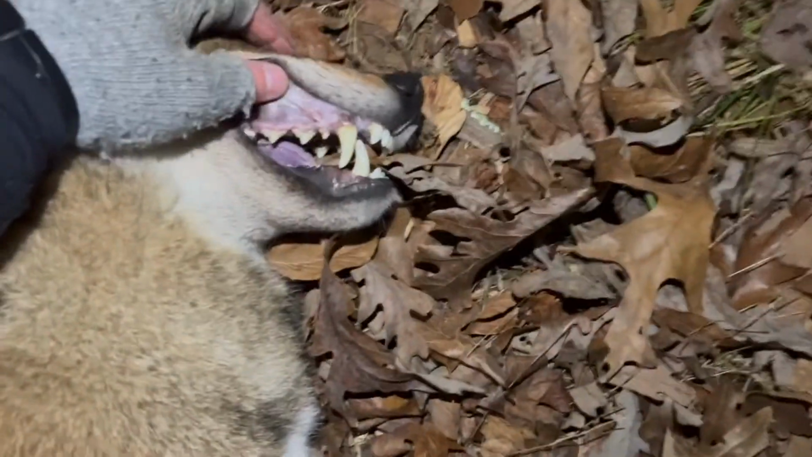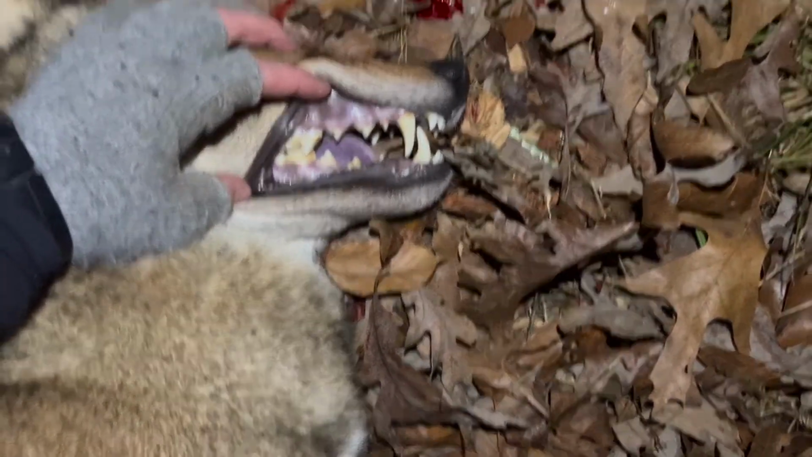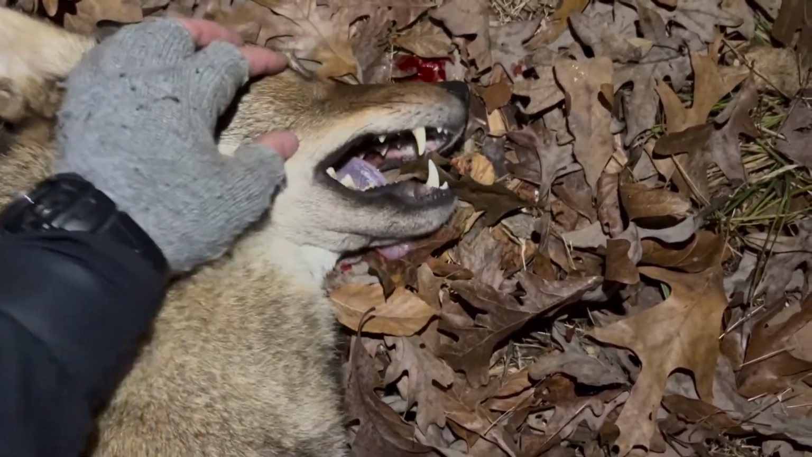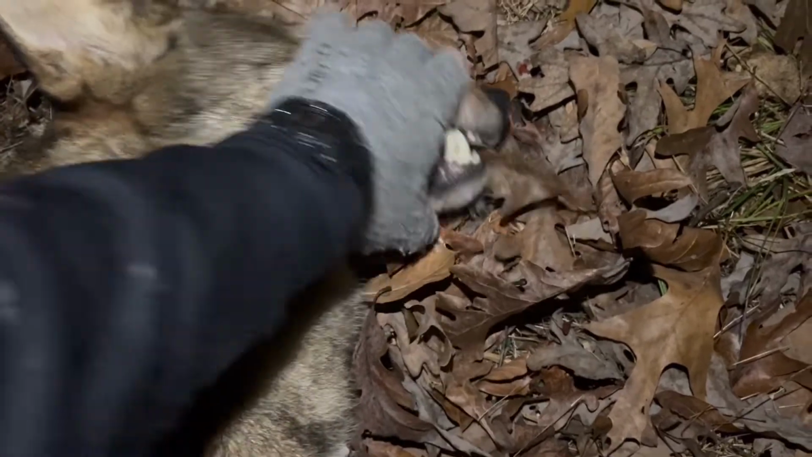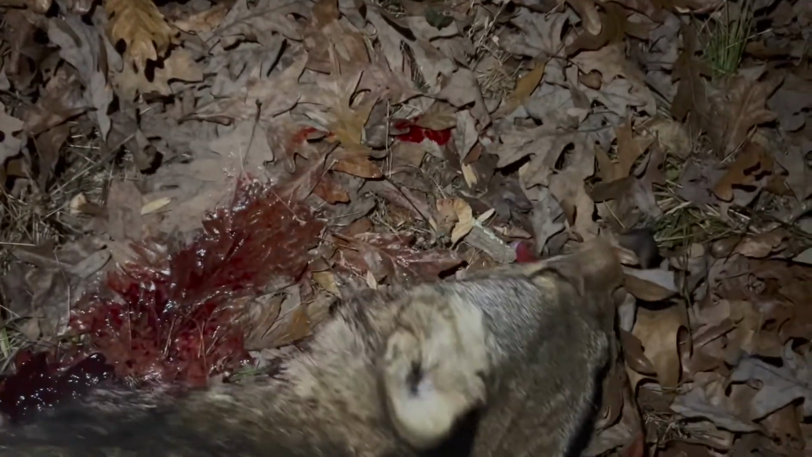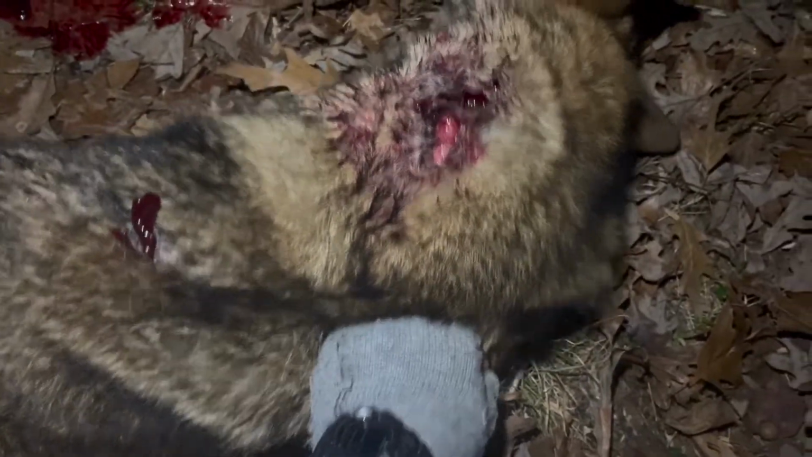Let's take a look at them old teeth. No, he's definitely not a this spring dog for sure. That's an older dog, no doubt about it. He was just coming down to mark his territory, but we put a hurting on him for sure. So get him drug out of here.